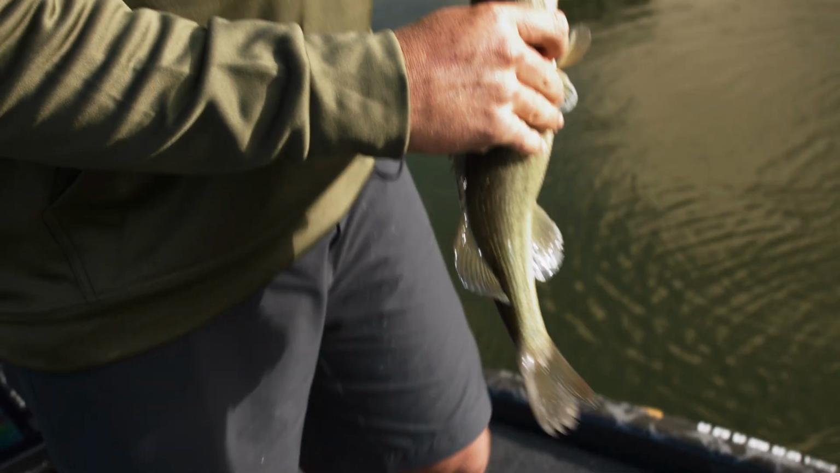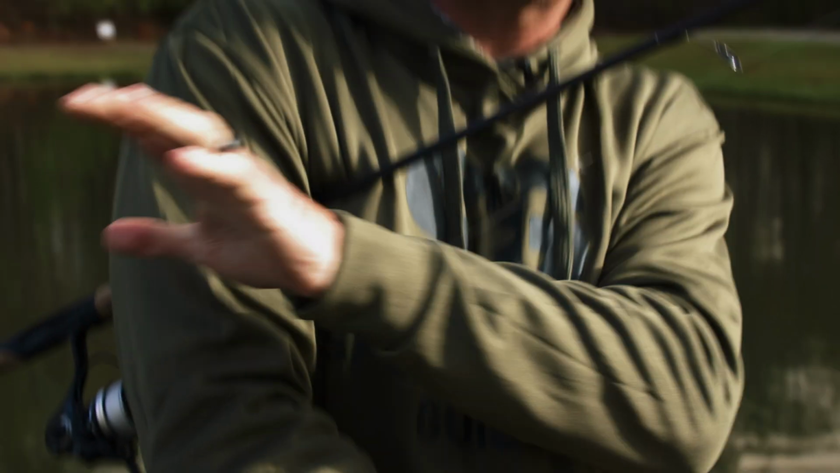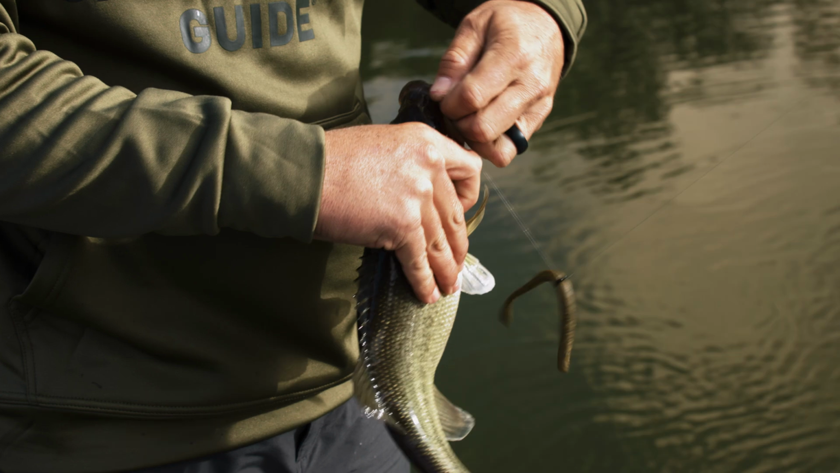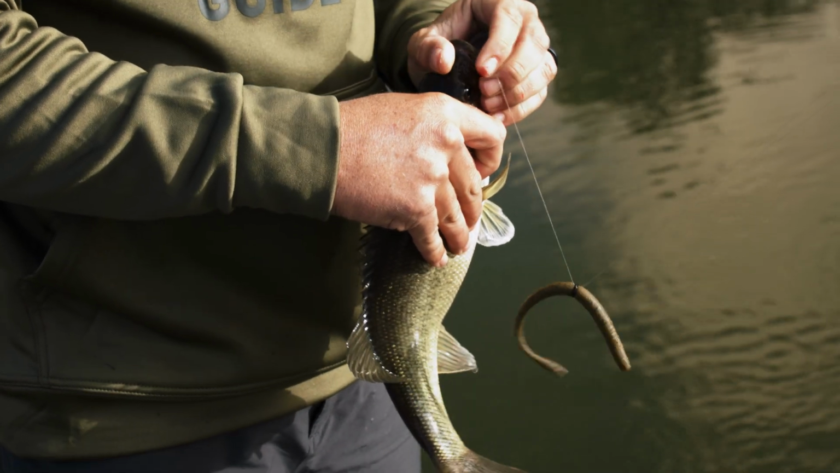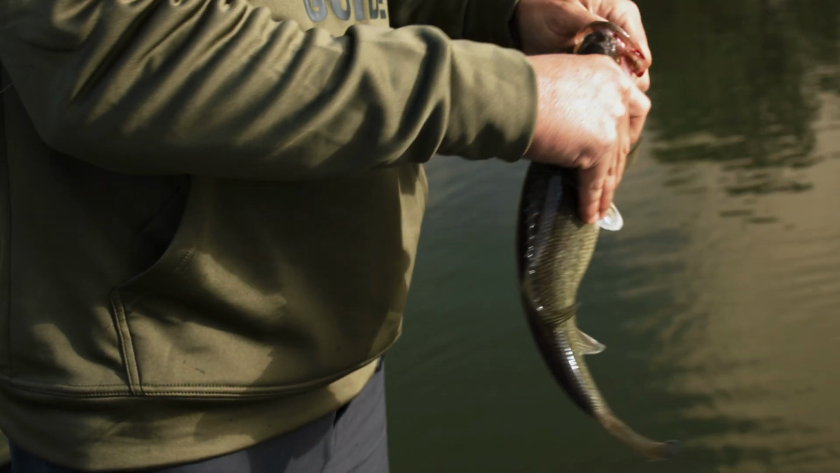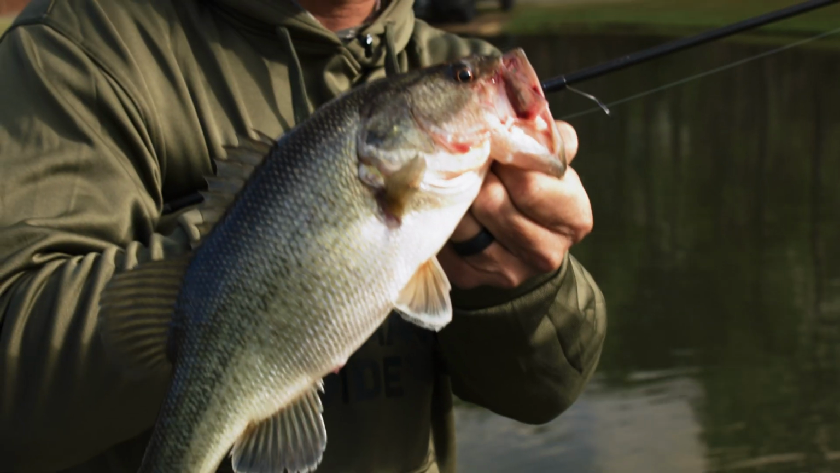We can see that little bass holding just off this little high spot that the cypress tree is growing on. Threw the Berkeley Magnum hitworm over there to him. Watched him fall it to the bottom, and I knew just to keep shaking the bait and giving it action. And we caught us a little largemouth.